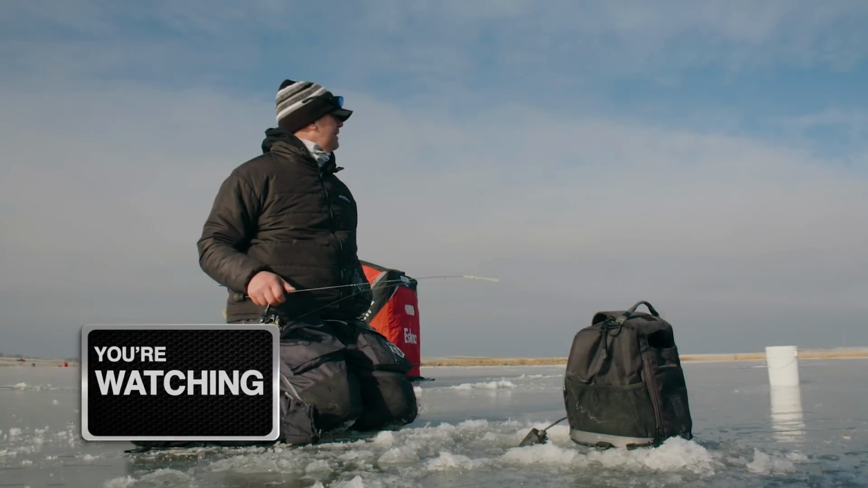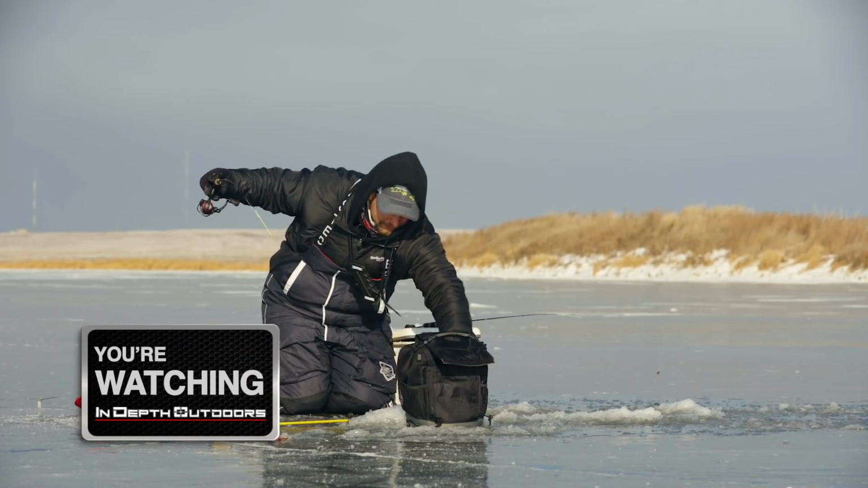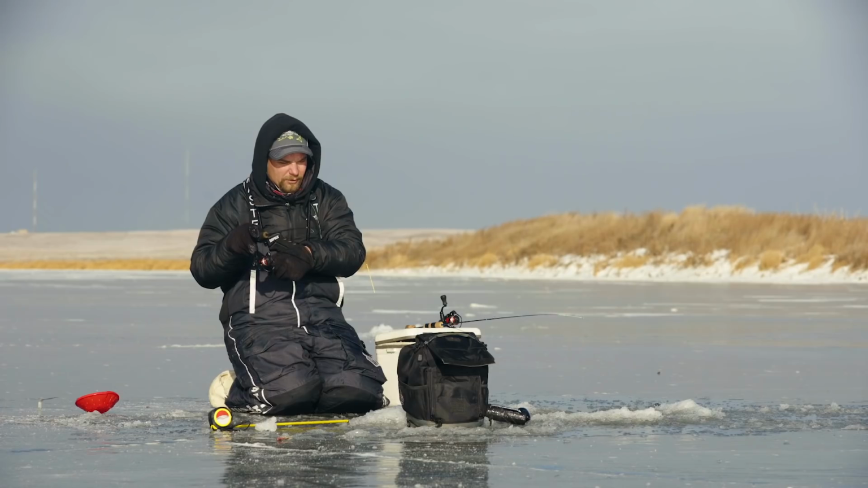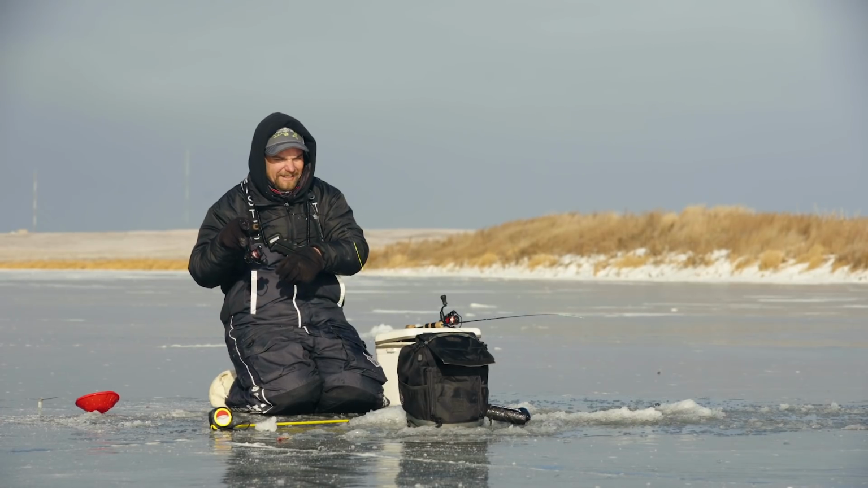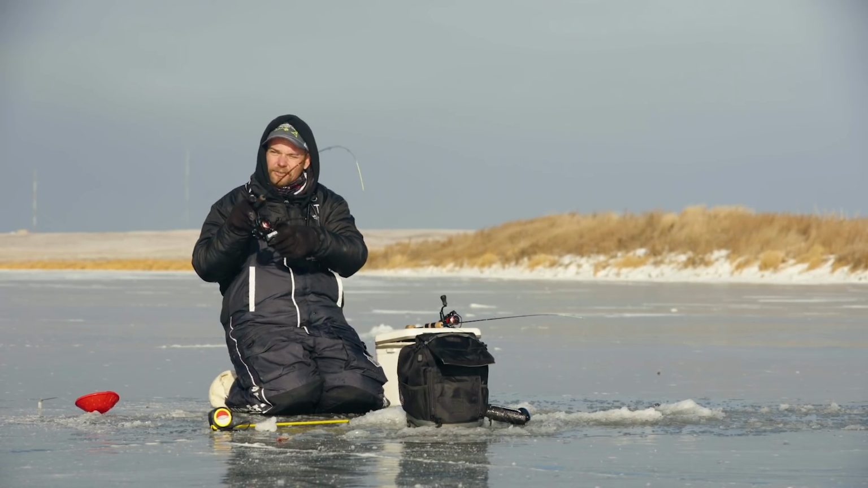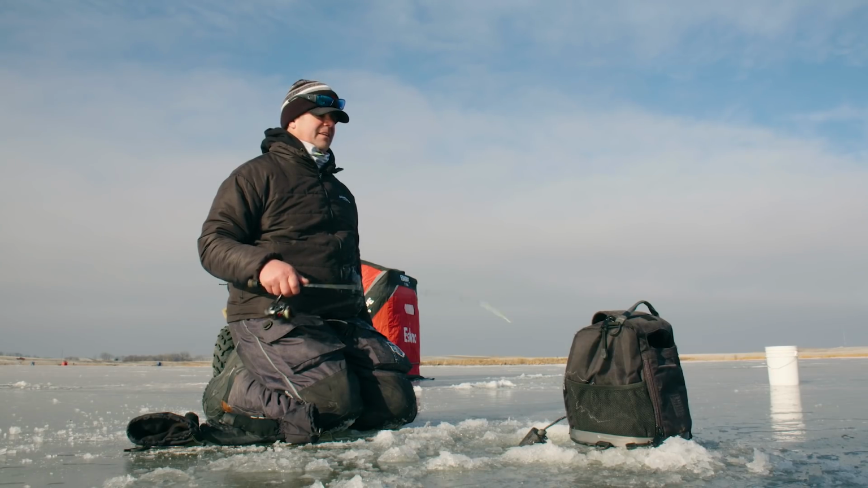Holy cow, did that thing smack it. That's going to be a good one. That's what we're looking for. The one that comes up with absolute authority and just pounds it. What you got there, bro? I'm guessing this is going to be a very good perch. That's on that ultralight rip and wrap. Nice. I just switched over.